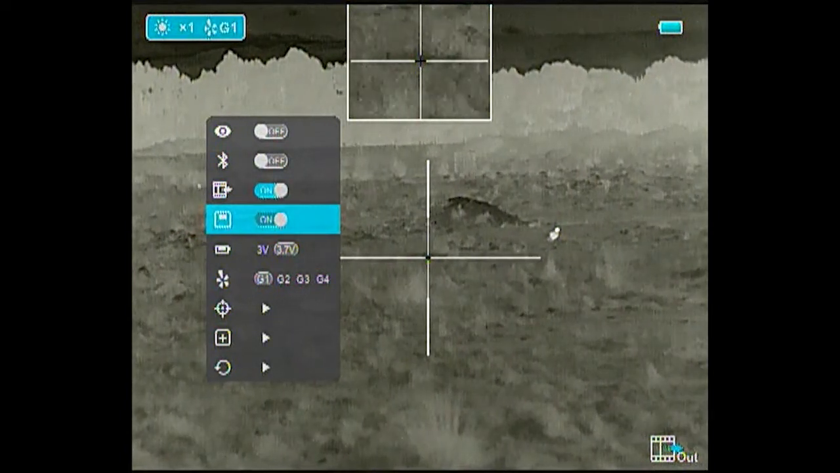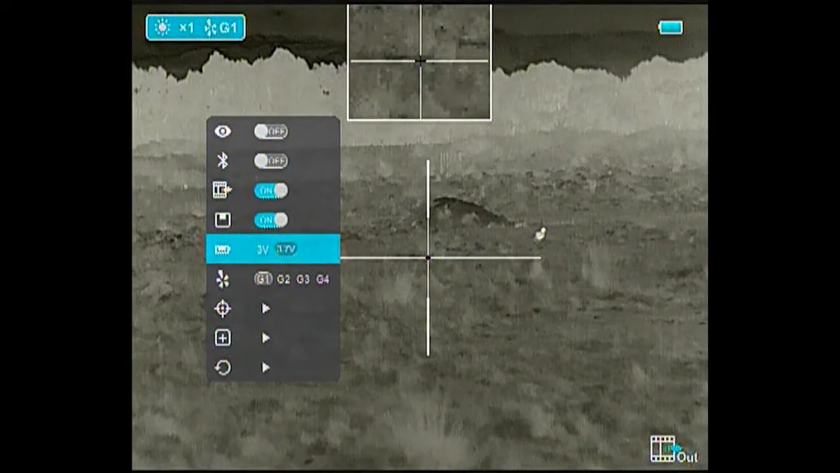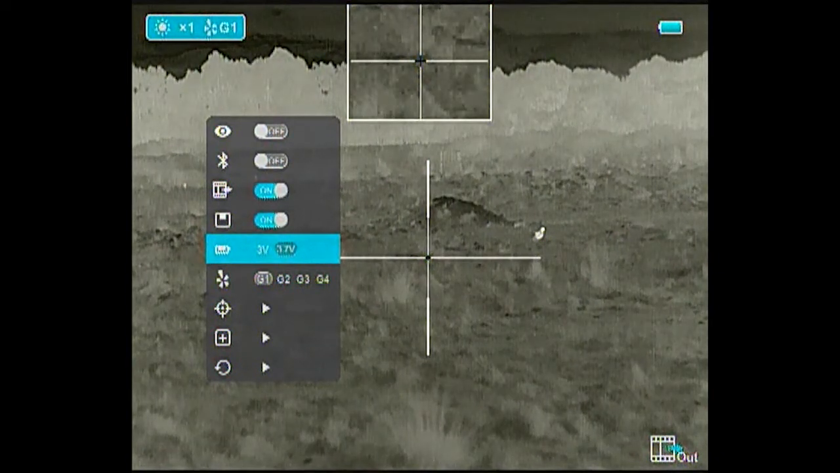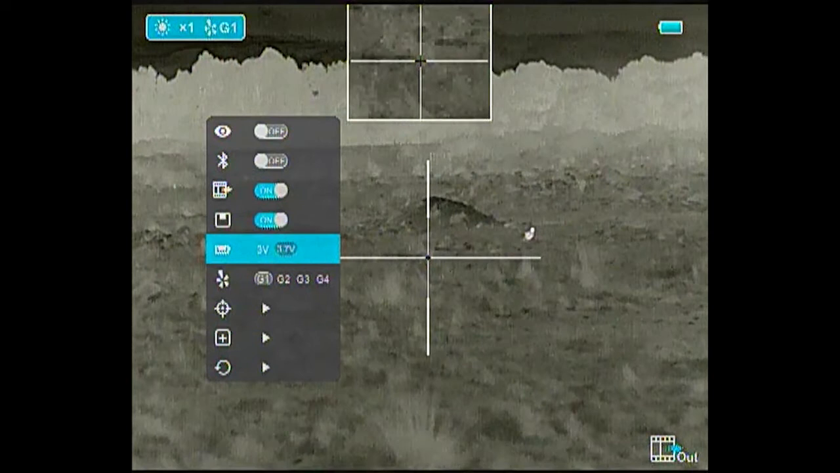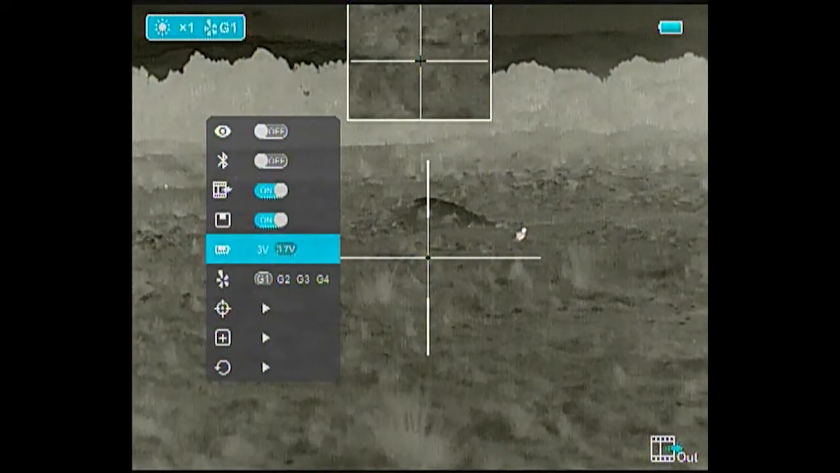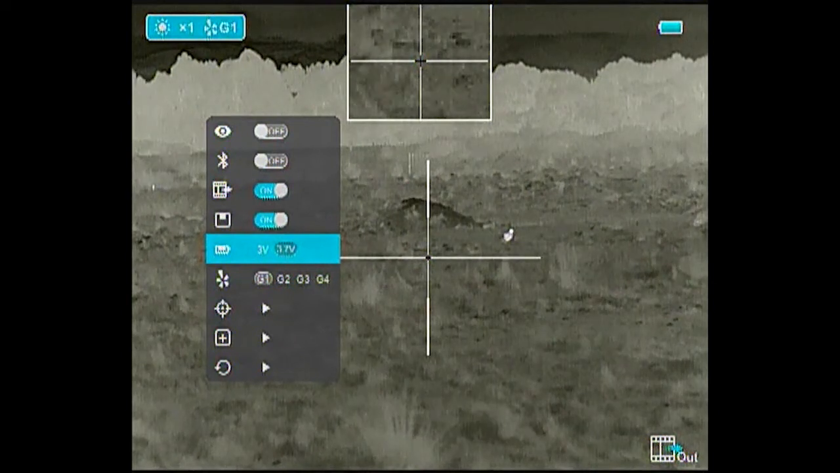Once again, personal preference. The next thing we can change is the battery voltage, depending on which ones you have. You can get 3 or 3.7 volt batteries. The option here is to change it. Incorrect selection here will mean your battery meter display in the top right could or might display incorrect information.